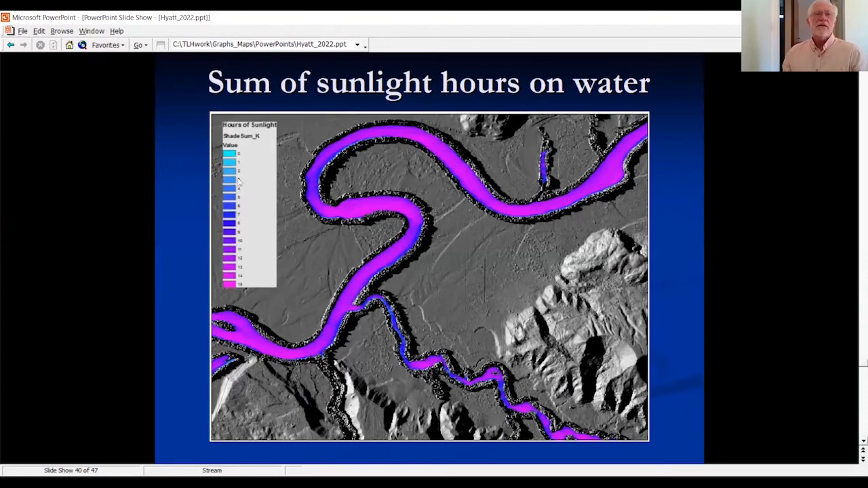So here the scale is from 0 in cyan to 16 hours a day in magenta, and you can see that the east-west reaches of the Mainstem, even though they will never be in full shade in the center of the stream, no matter how much you grow your riparian zone, they get a lot more sun than the north-south reaches. And of course, the tributaries, the closer they are, the more shade they're going to be getting.